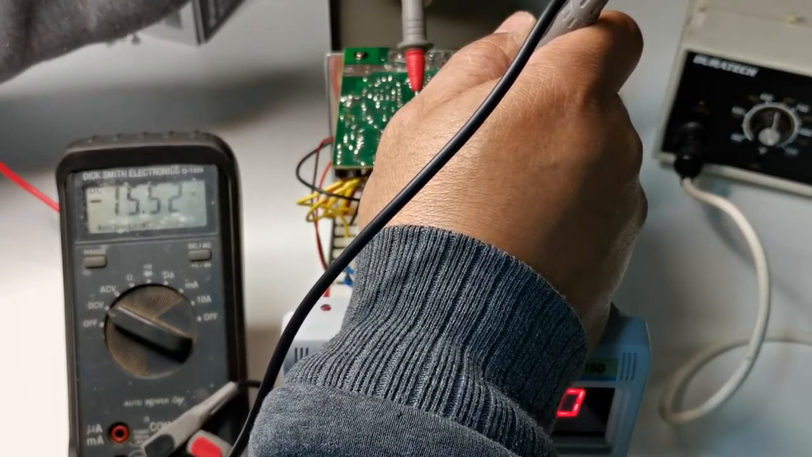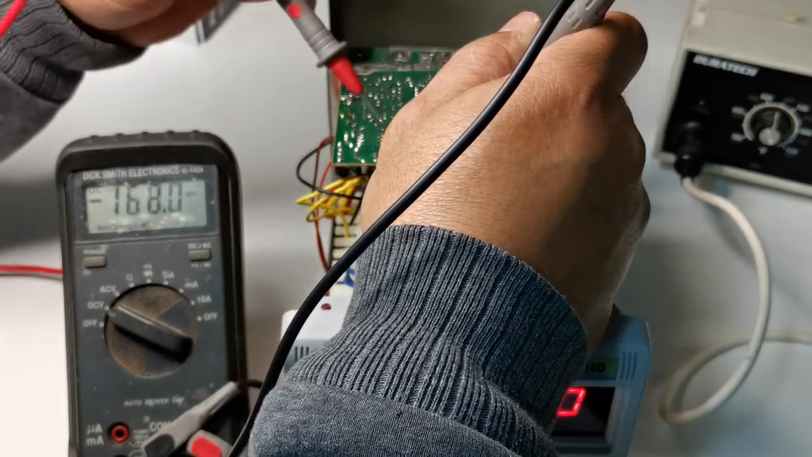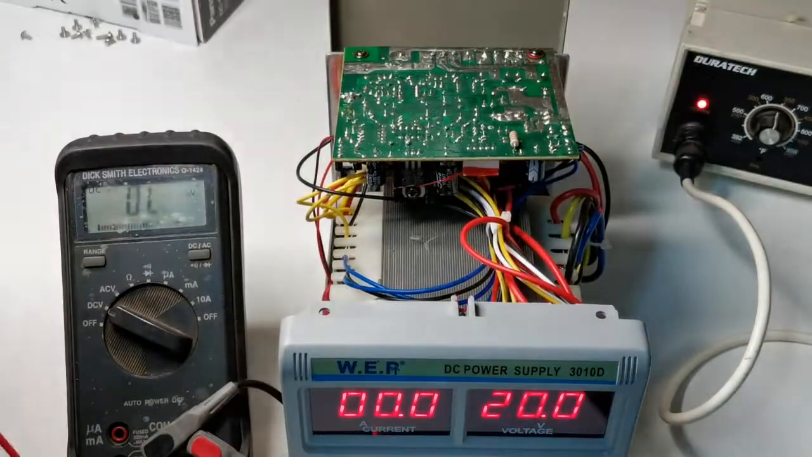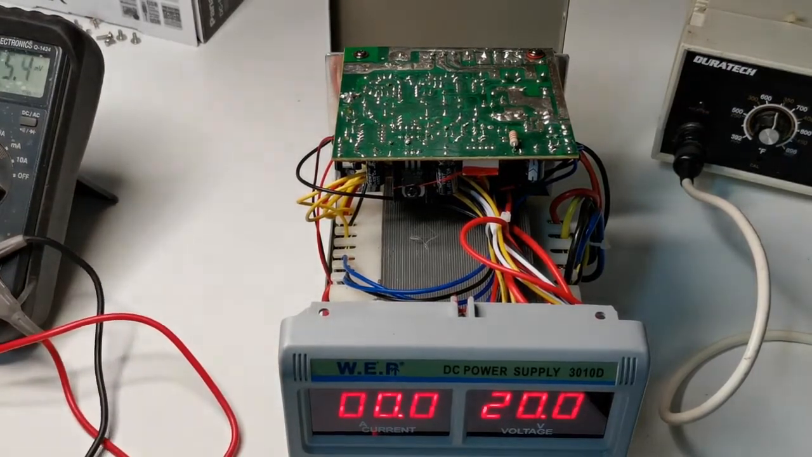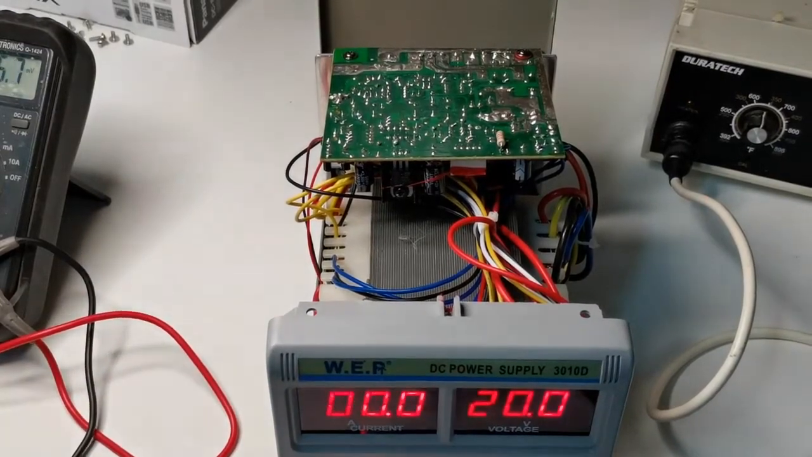That's what we expect, 15 minus 15. And pin 8, 12 volts. So, which is good. And now it's fixed. The voltage is very stable.